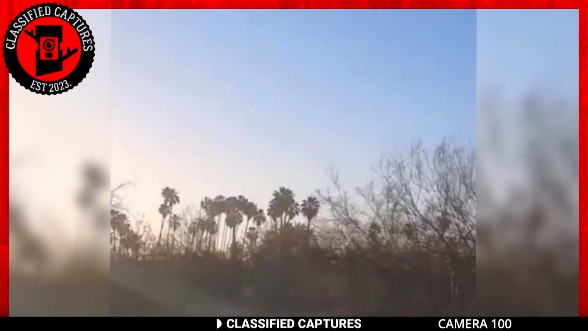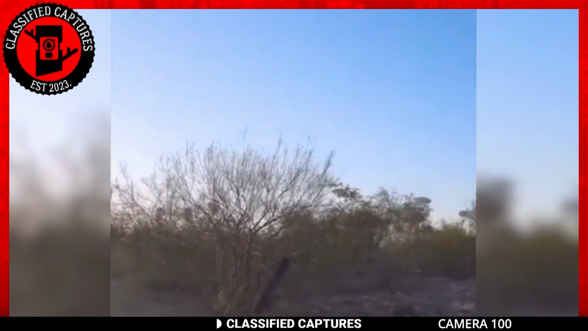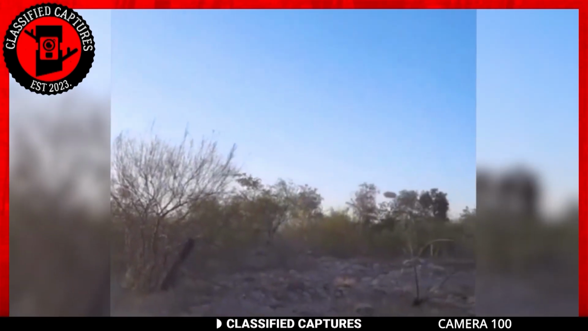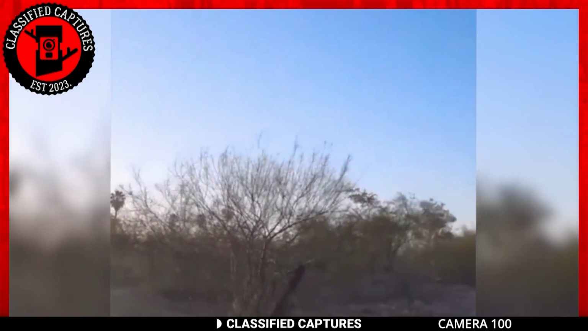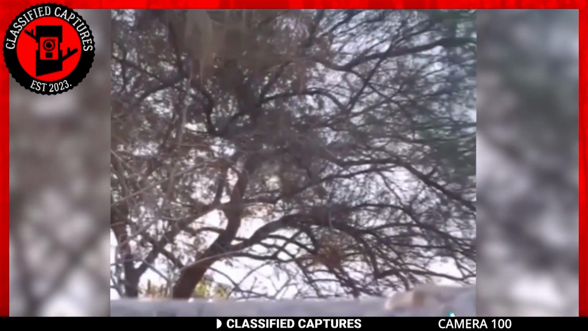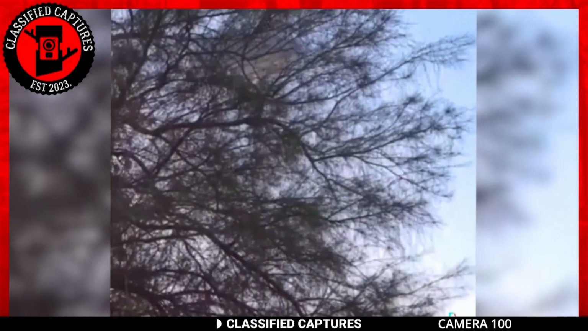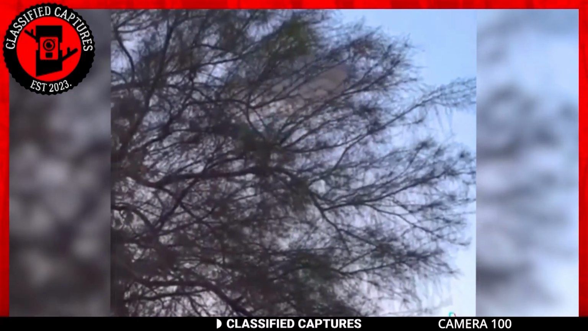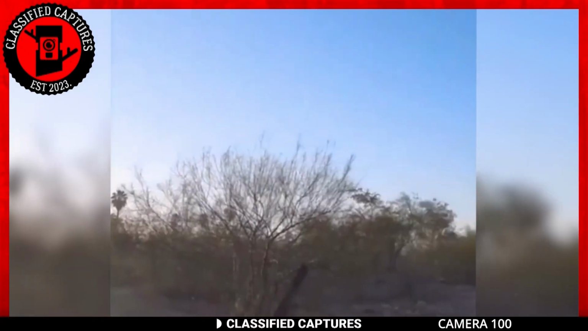This footage was taken in Michigan this year and had been kept under wraps until the recent events in the USA, if you know what I mean. A man was taking a stroll when, out of nowhere, he noticed a flying disc in the sky. Looking at the discs, I guess we all have an idea what that might be. A UFO.